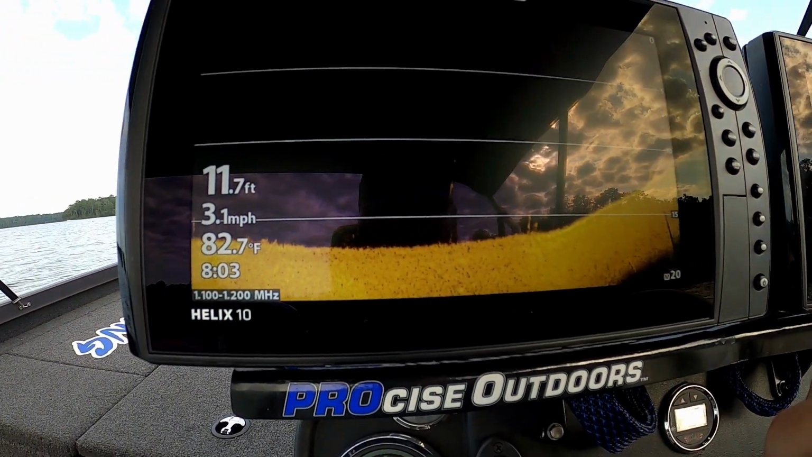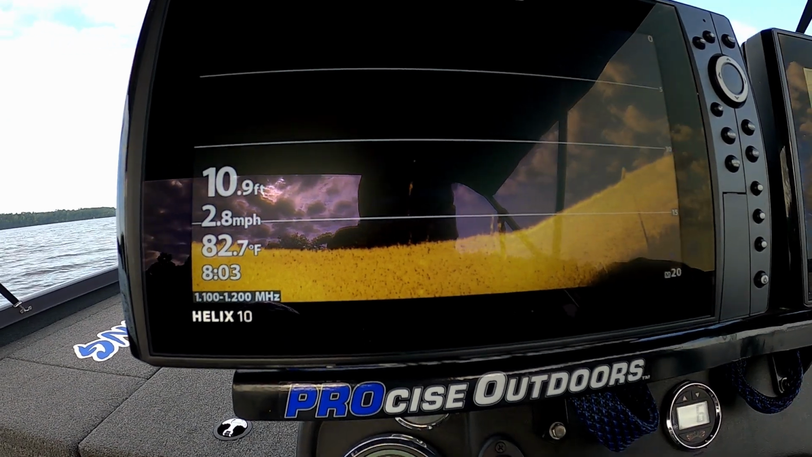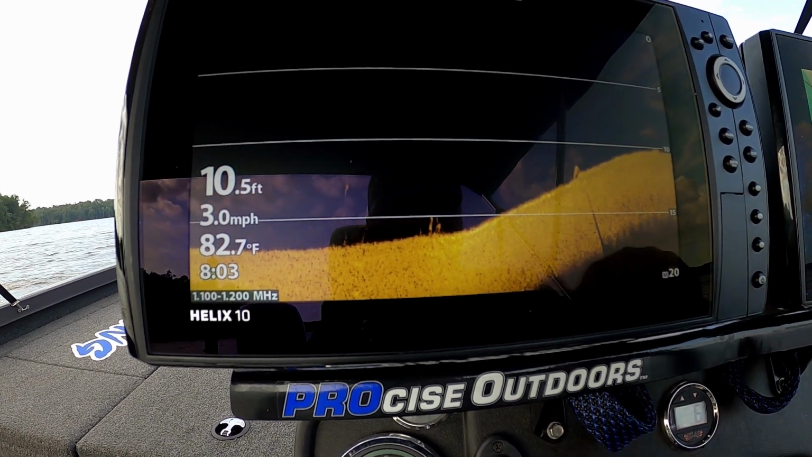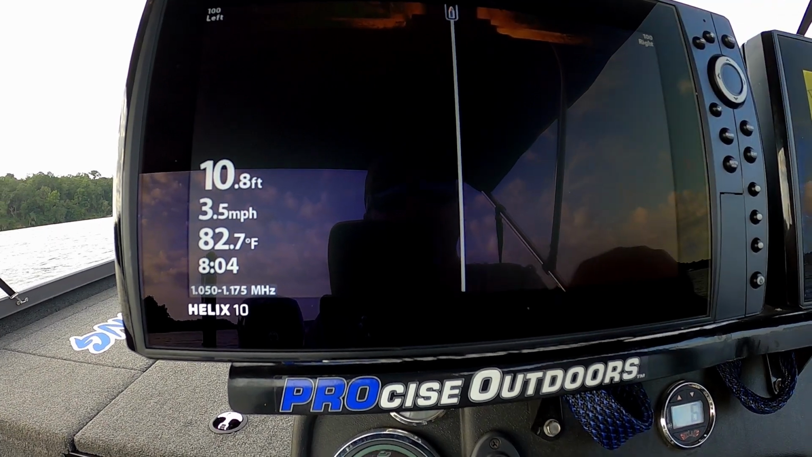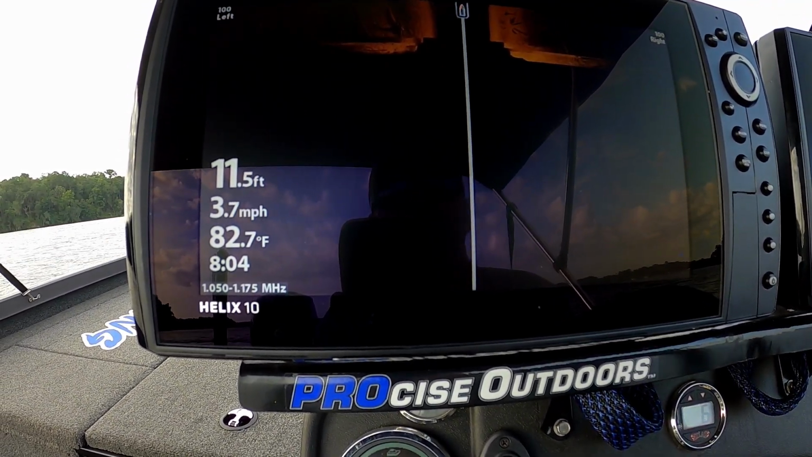So right now we've got a pretty clear picture on this, and in a little while here we'll get out, we'll find us a school of fish, and then we'll go back and forth over that school of fish, and we'll adjust these settings more so that those fish really pop the best we can get them to. So now we're going to go find our side scan. All right, here's our side scan. Let's see what kind of picture we got on this side scan.